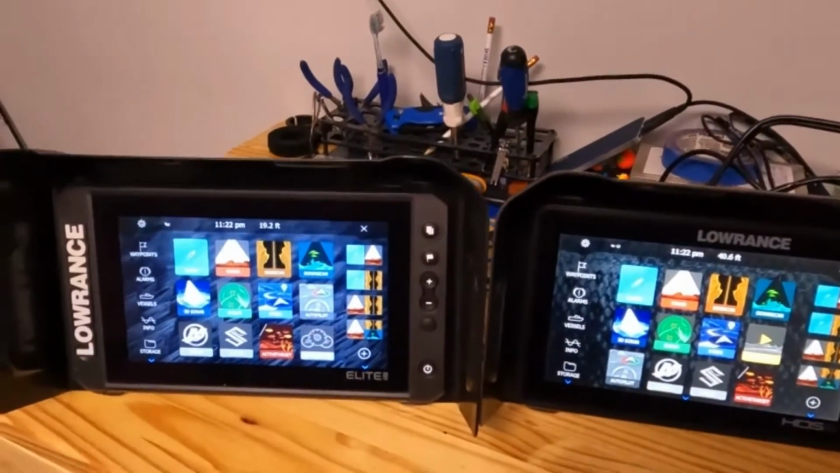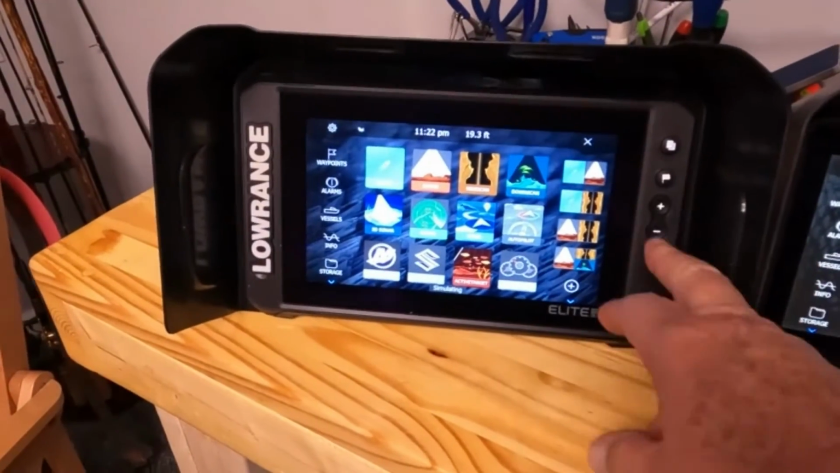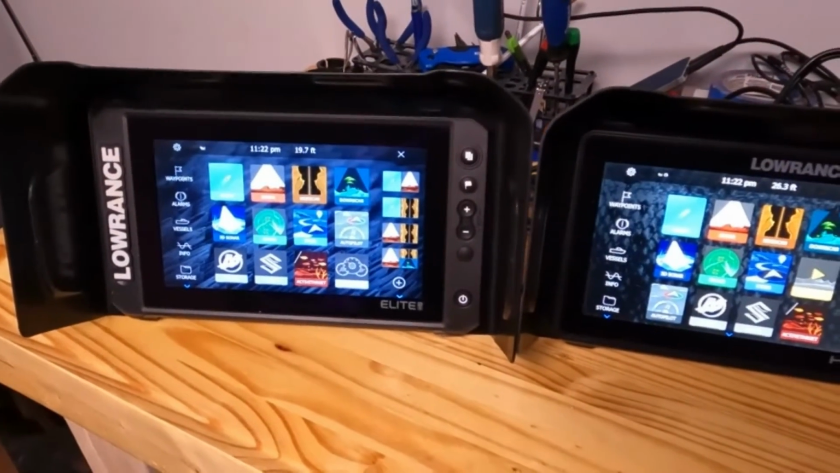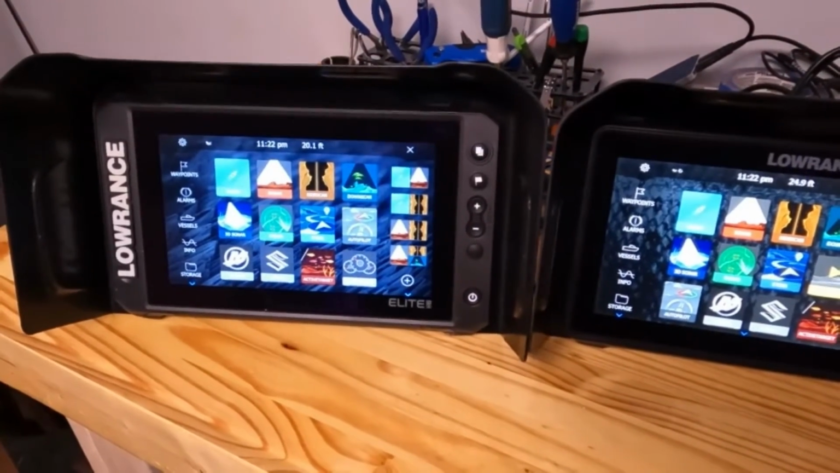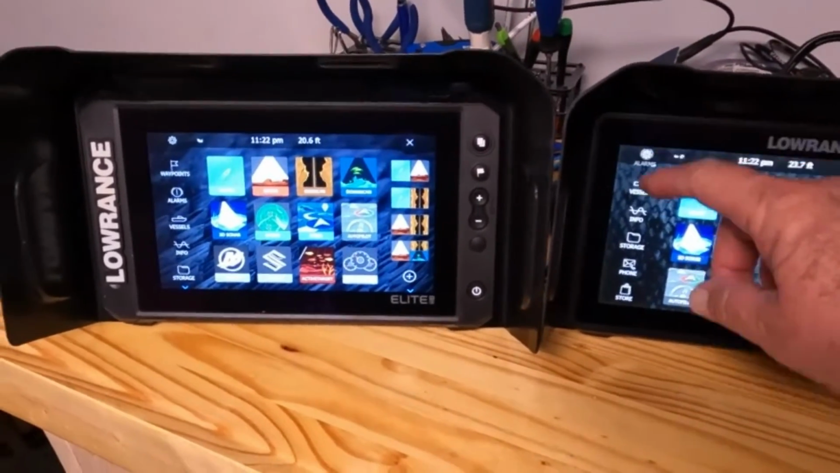So as far as the functions go, you got your waypoints, you got your zoom in and out, you got it here, power, everything works the same here.